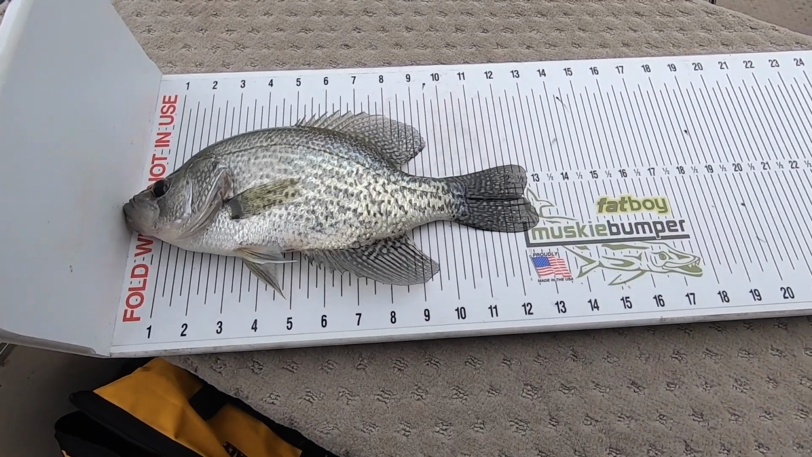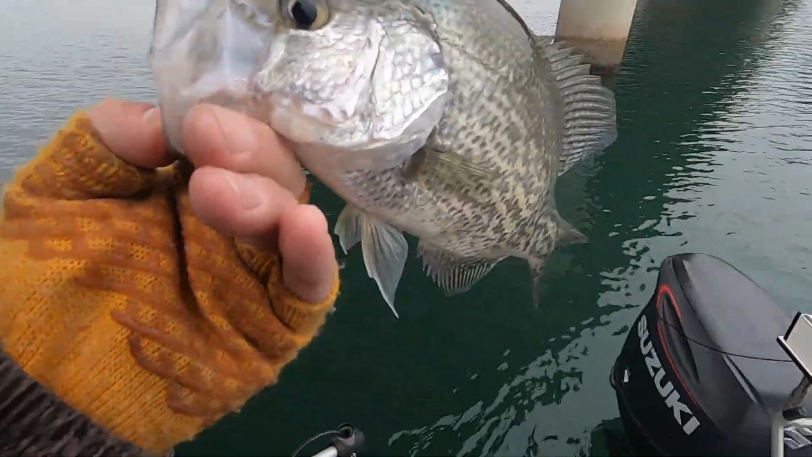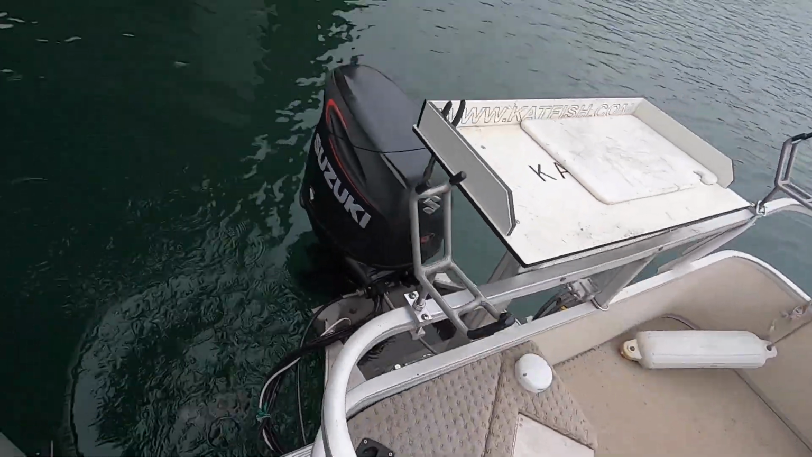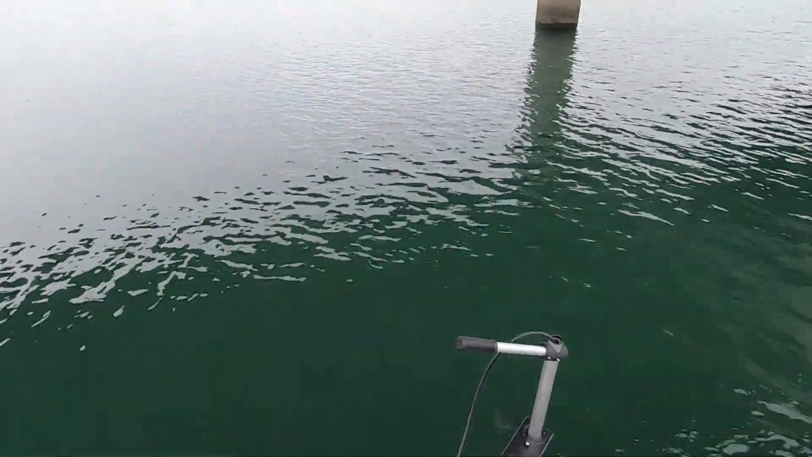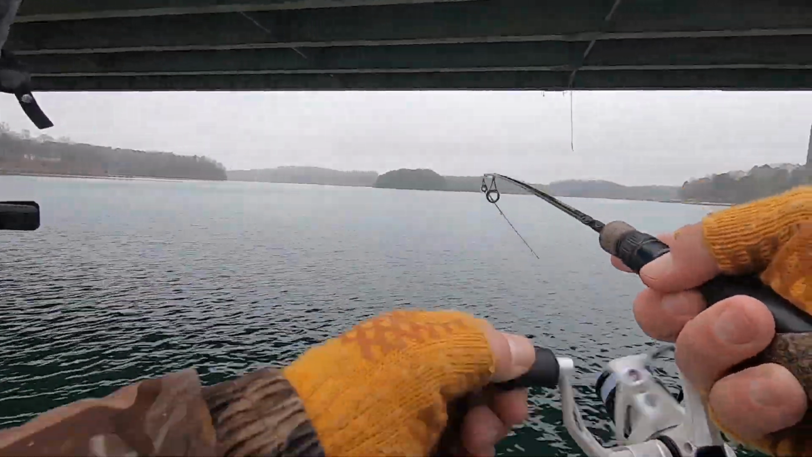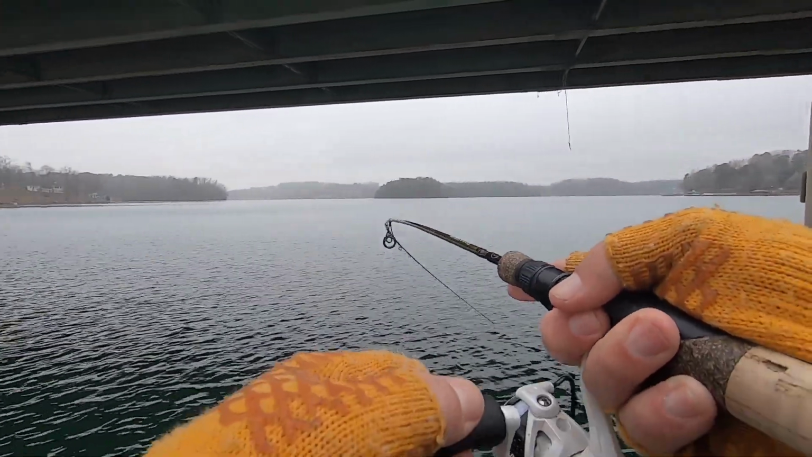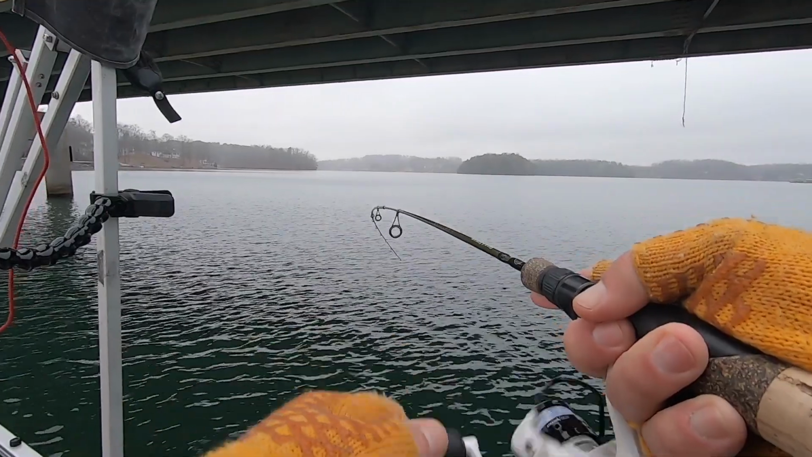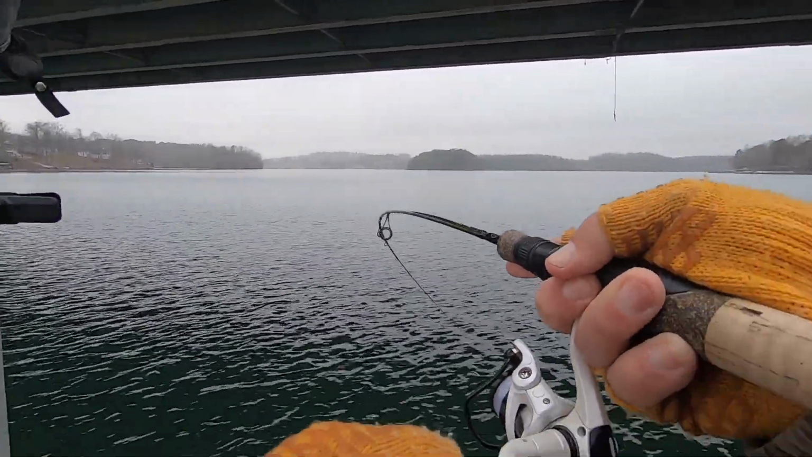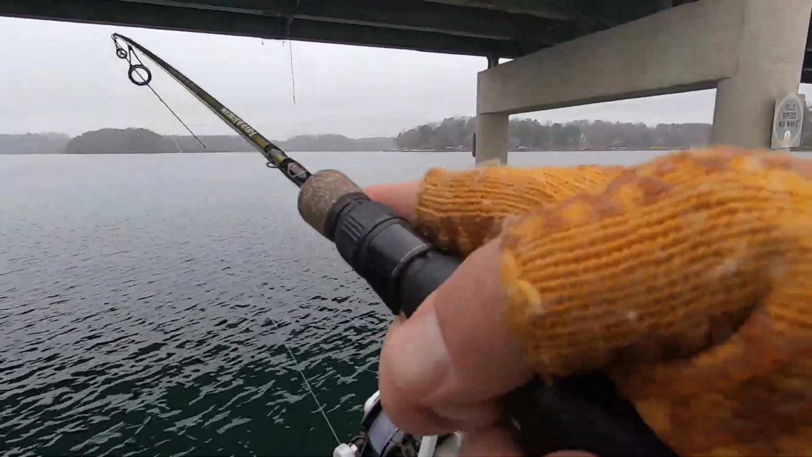Yep. About 12 3/4. That's a nice slab. I'd take him. I'm not keeping him today. And there he goes. There we go. Finally got one to come up and get it. That's what I'm talking about. Go ahead, you little squirrely whirly. Got you.